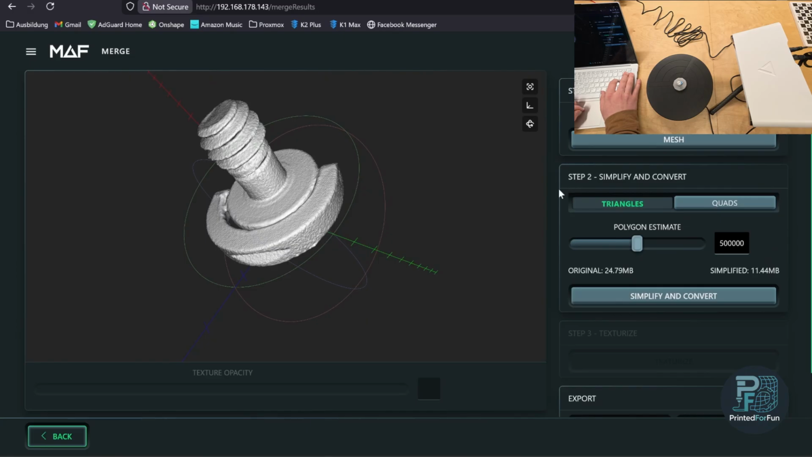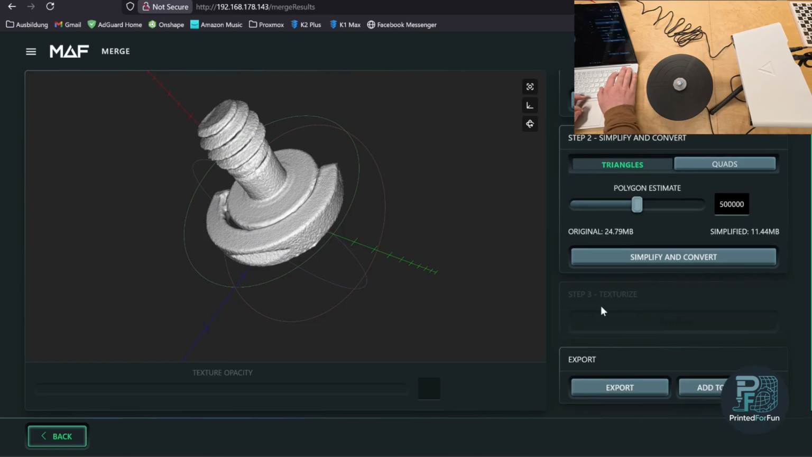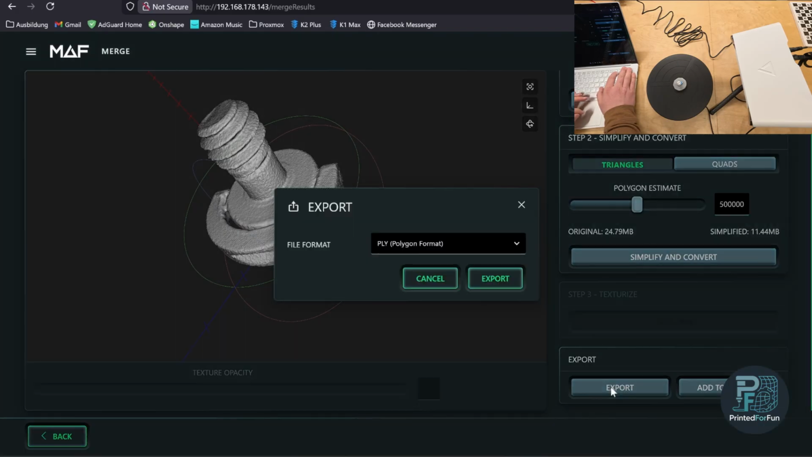What you can also do, the software guides you to use step 2, simplify and convert. This basically is used to simplify the STL file, so to reduce the triangle count or the polygon count. You can also convert it to quads. This is the step that would take the longest time on the scanner. You don't need to do it. You can also first add the scan to the project. This adds the STL file to the overview of the different scans, so it remains on the scanner. And we can also export it.